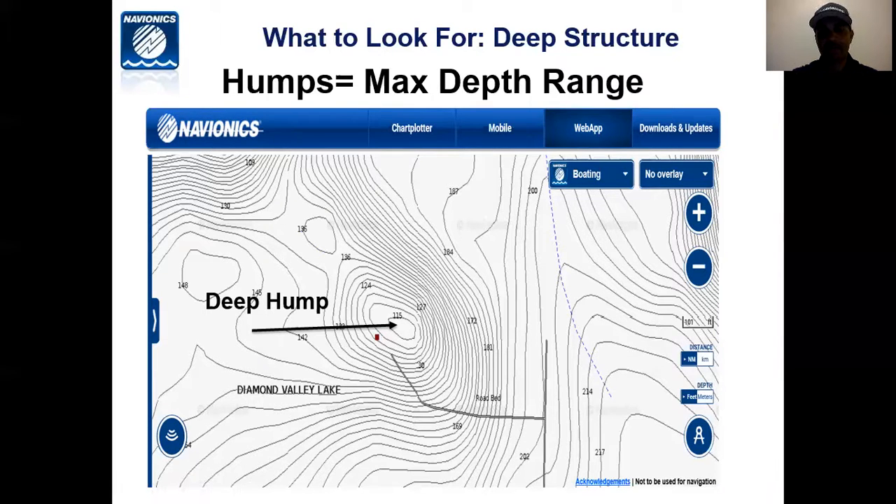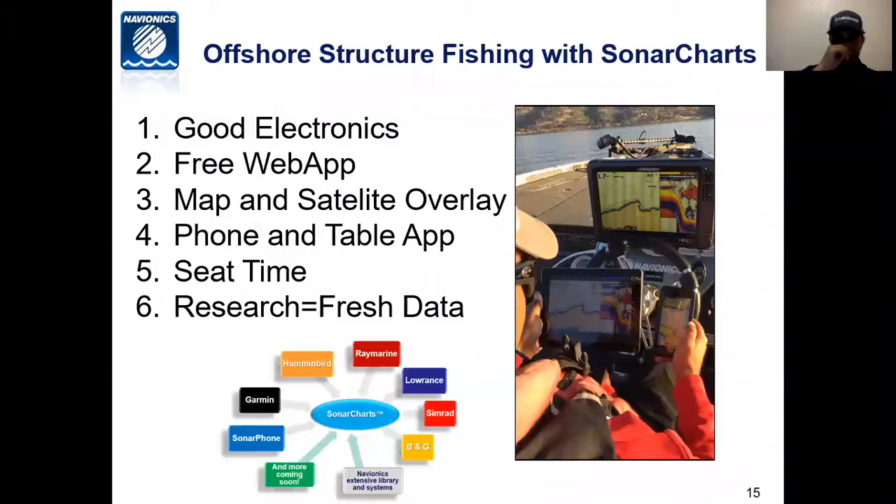And the way that I'm able to adjust the fish finder to find these places is called max depth range on the unit. I go into the unit and click on settings, mapping, max depth range, and I can start to change the coloring of the fish finder to start being able to find offshore spots.